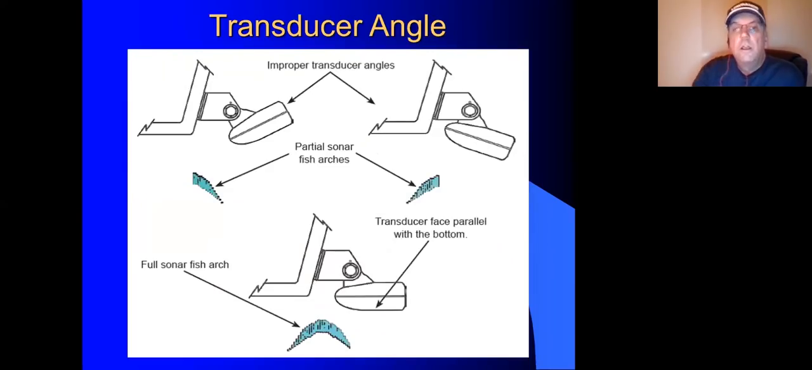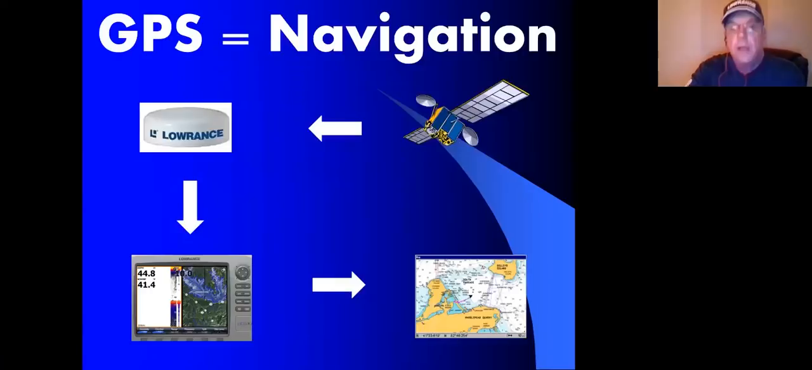An easy way to do that is when you see arches, if you see them leaning one direction or the other, it typically means that your transducer is not level with the bottom. What you want to see is what we have on the bottom here, a nice symmetrical arch. And typically if it's leaning up towards one side, you're going to want to release the ratchet and go the other way to actually get it level. So a nice level transducer will give us a better signal to make better maps.